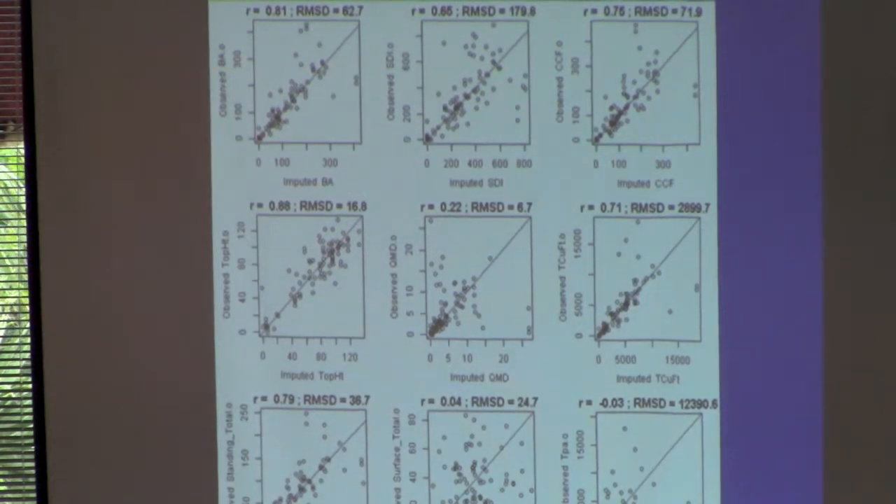With imputation, your predictions actually are measured values from other locations. So it's like filling in missing data. I can talk more later about imputation.